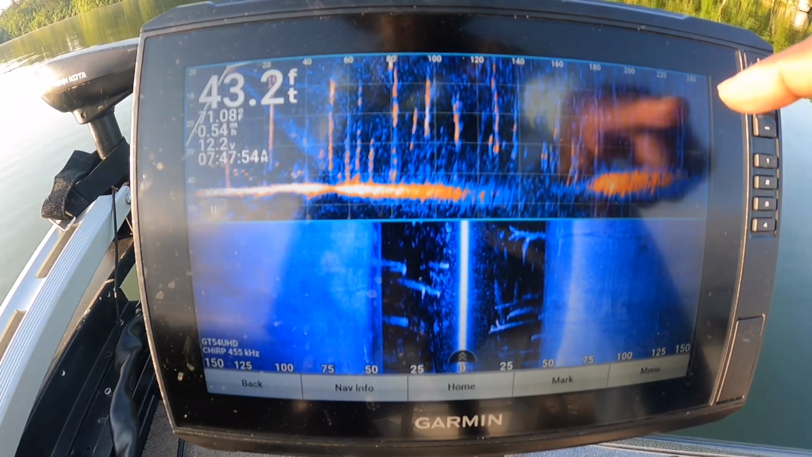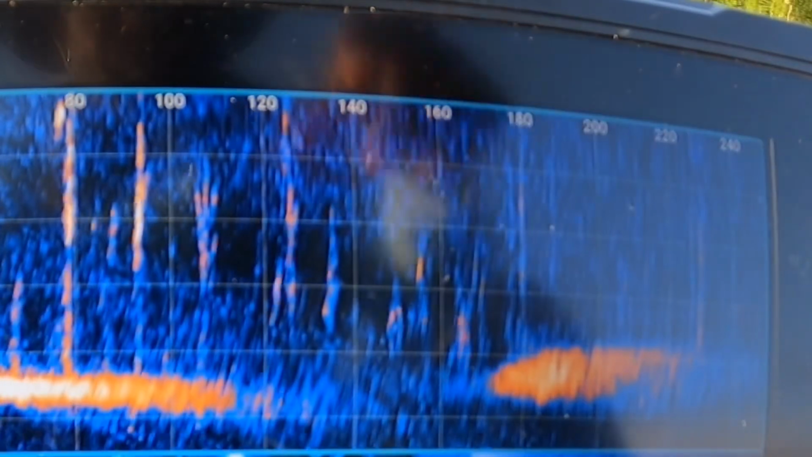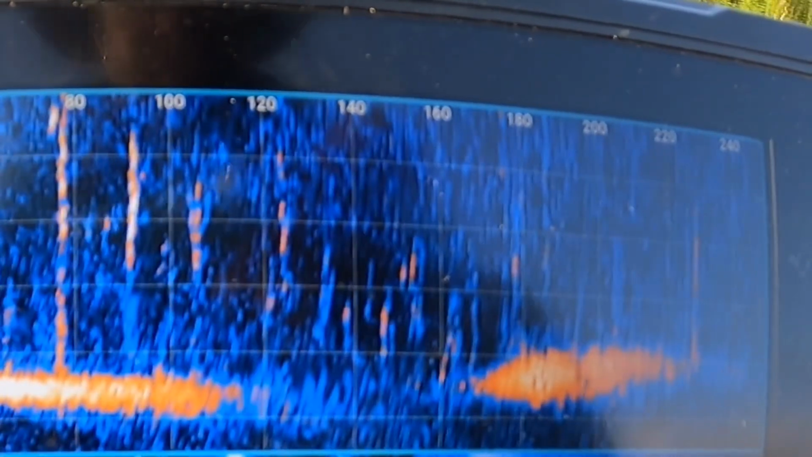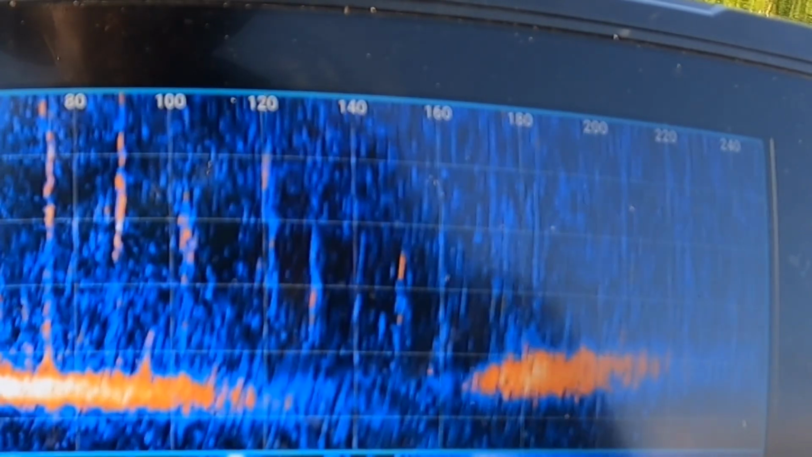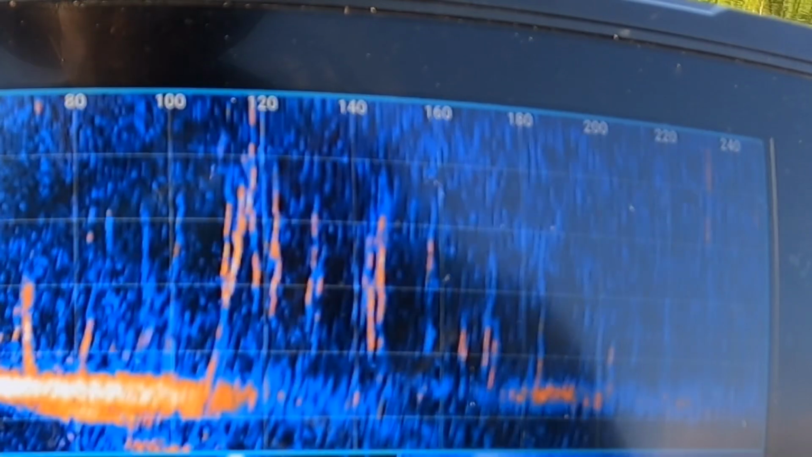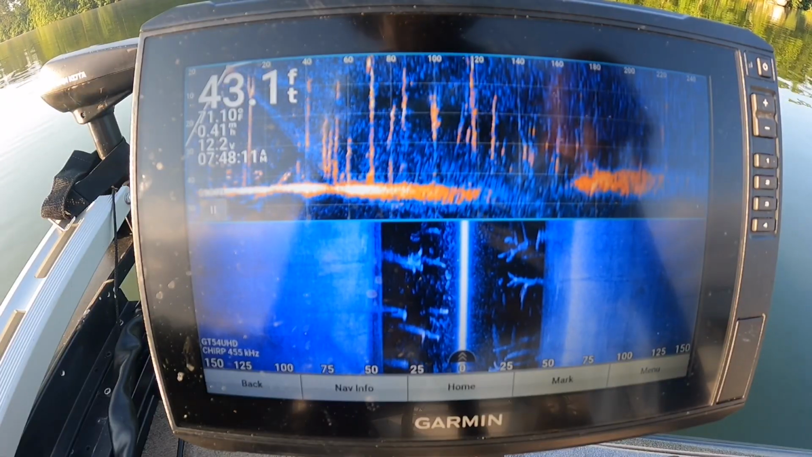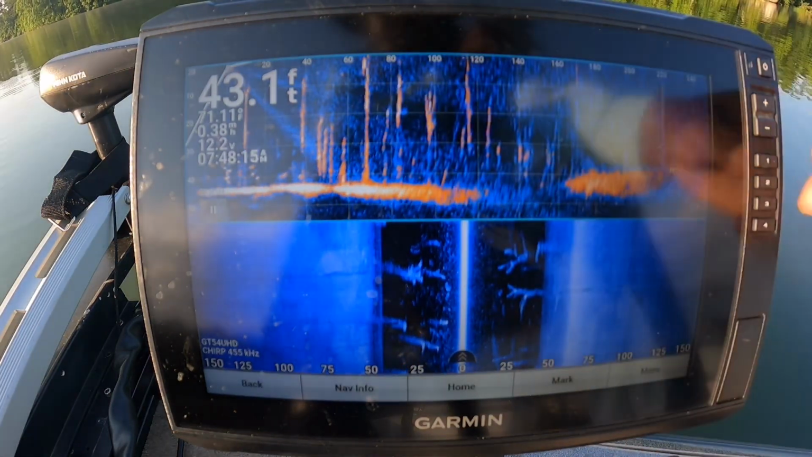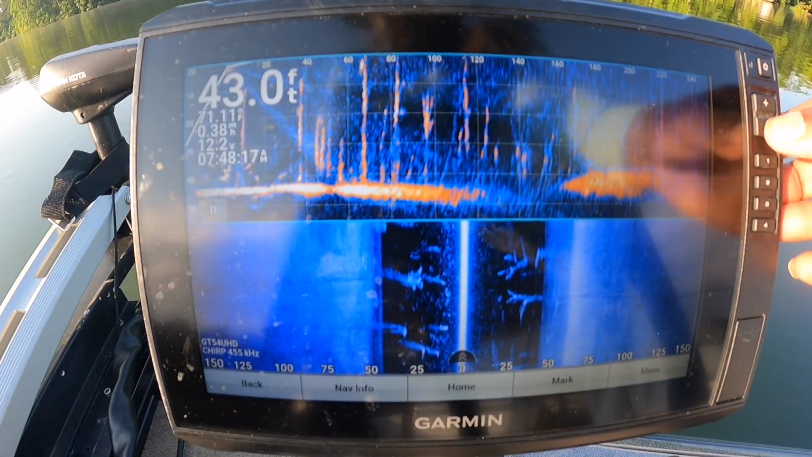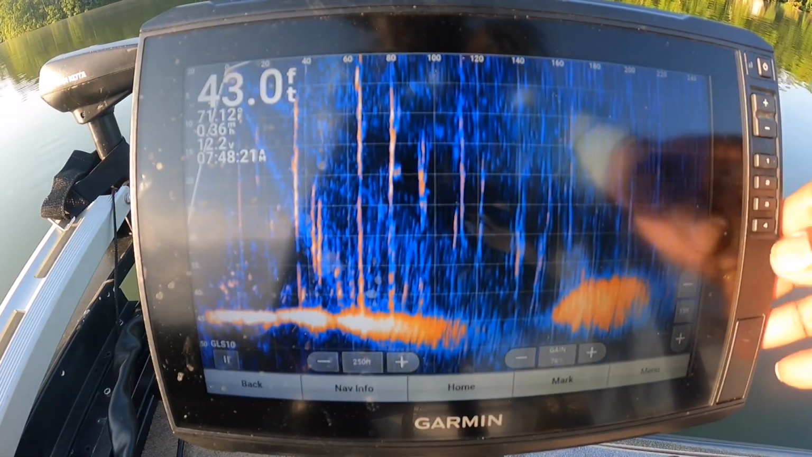One, if you look right here, I have this thing panned out to 240 feet. That's gonna give a whole lot of noise, as you can see on the screen. But as you zoom in closer, that clears up a lot of that. So I'm gonna zoom in just so we can see this little tree right here at 60 feet. And just watch how much more clear the picture gets as I zoom in.